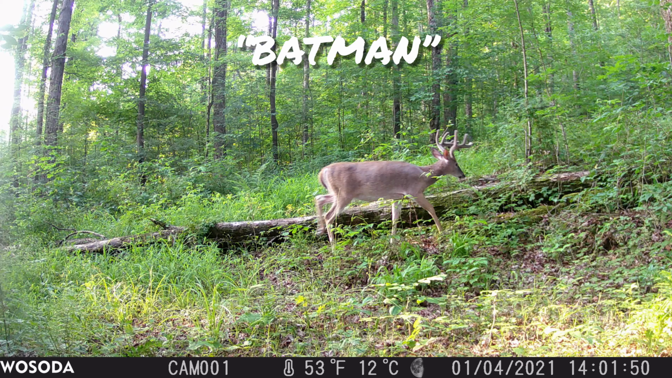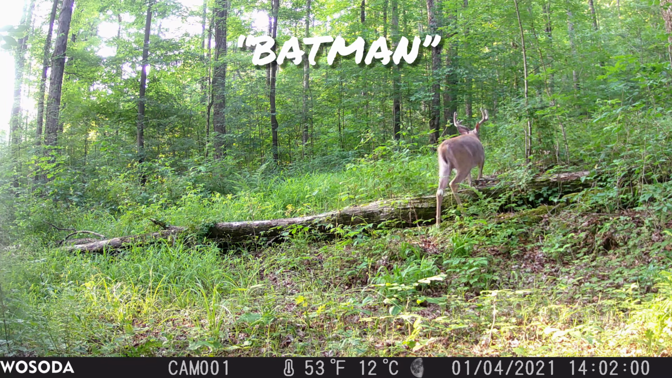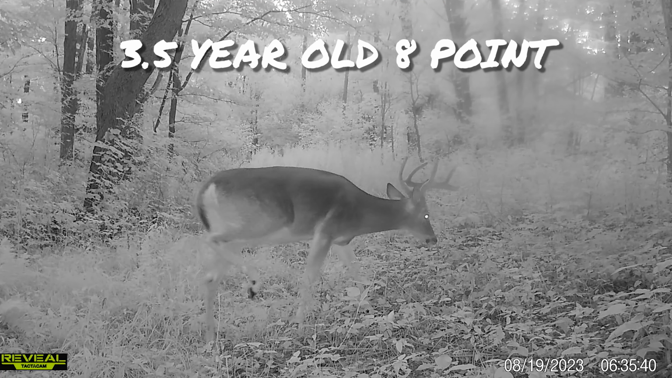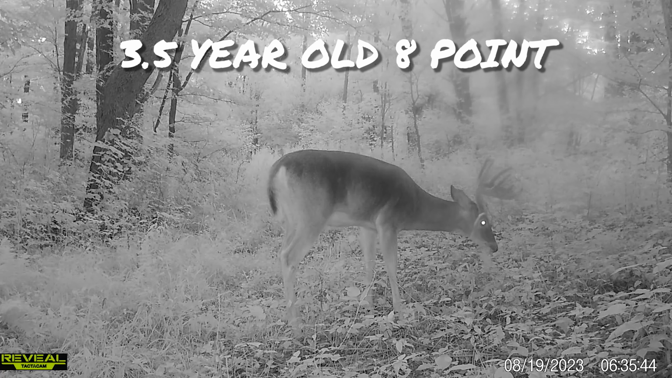Batman's a buck my son named for me. He loves his superheroes, and he's a deer I've only got 2 years of history with. Saw him last year. Doesn't have really good developed brow tine, so it's easy to tell it's him. He's got little kind of nub stickers on the ends of his main beams. He stays in the south end of the property. I don't get too many trail camera pictures of him. He's always up on the top of that ridge, so we'll see if I even see him this year.